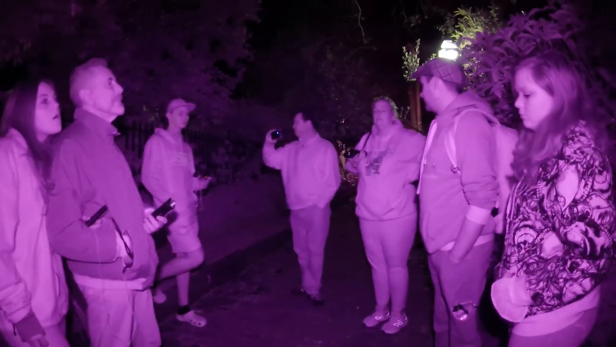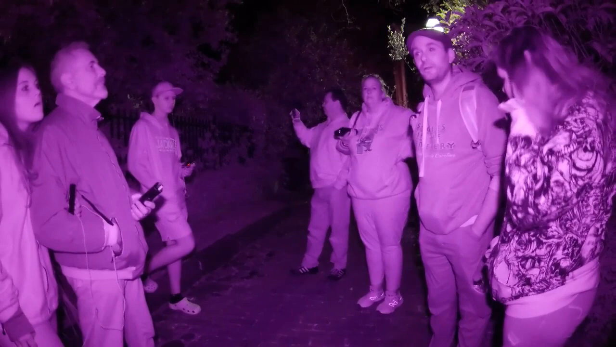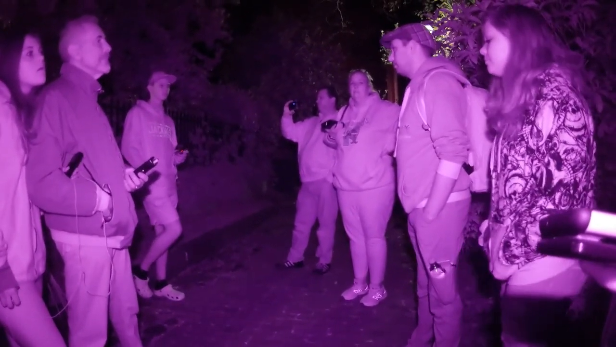So, the ghost tours that come down here all tell the same thing, that as you walk through this alley, you can hear the whistles from the doctor. Keep in mind, you guys hear how quiet it is right now, except for the airplane that I pointed out earlier.